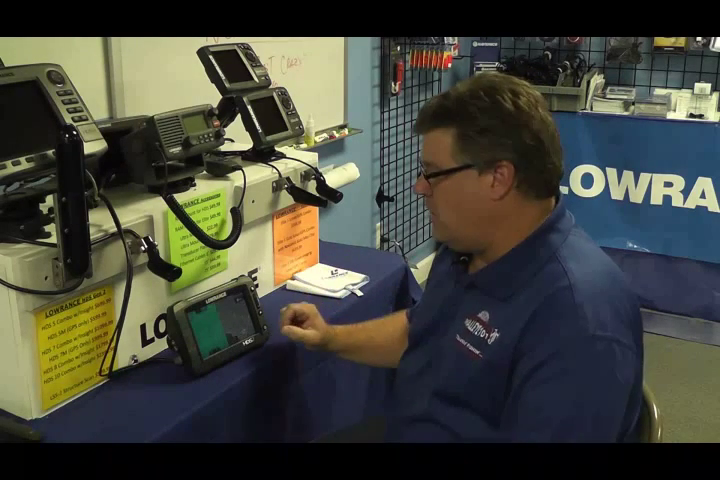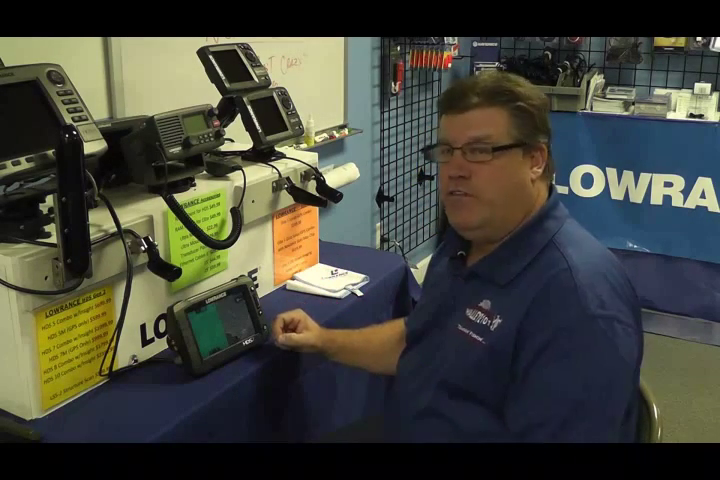All these little details on the HDS 7 Gen 2 Touch are things that are going to help you catch more and more fish every time you go fishing. Pay attention to little details around the water, and you're going to catch more fish.